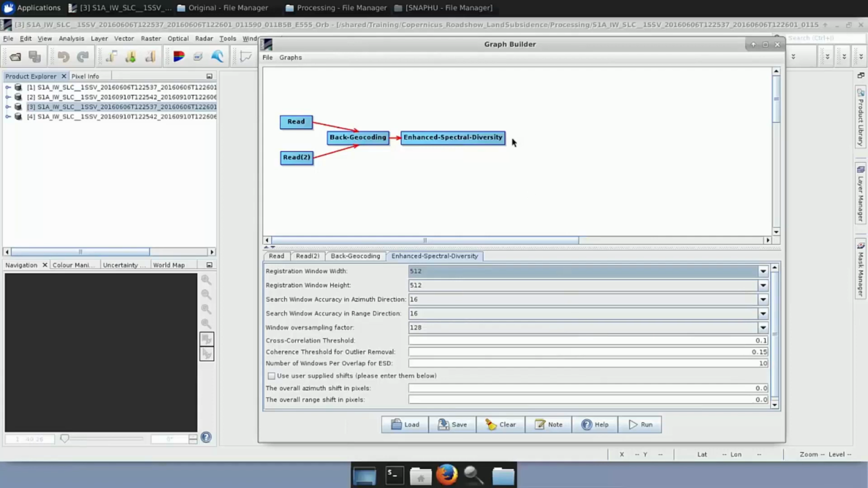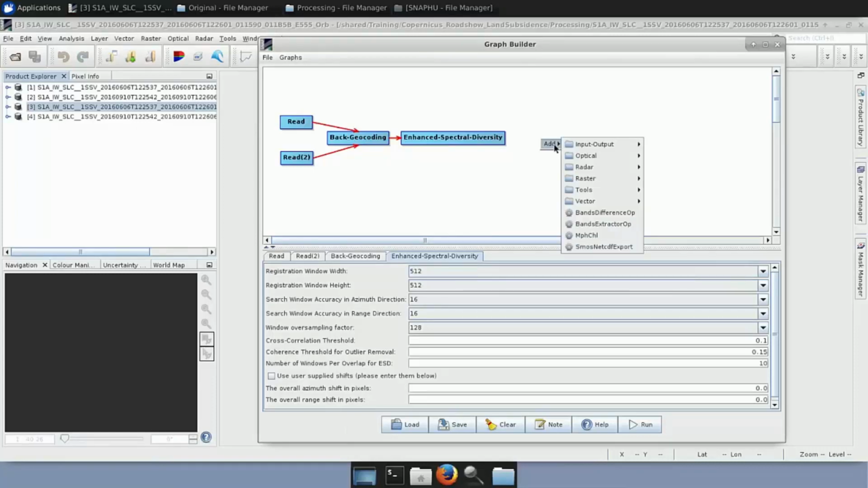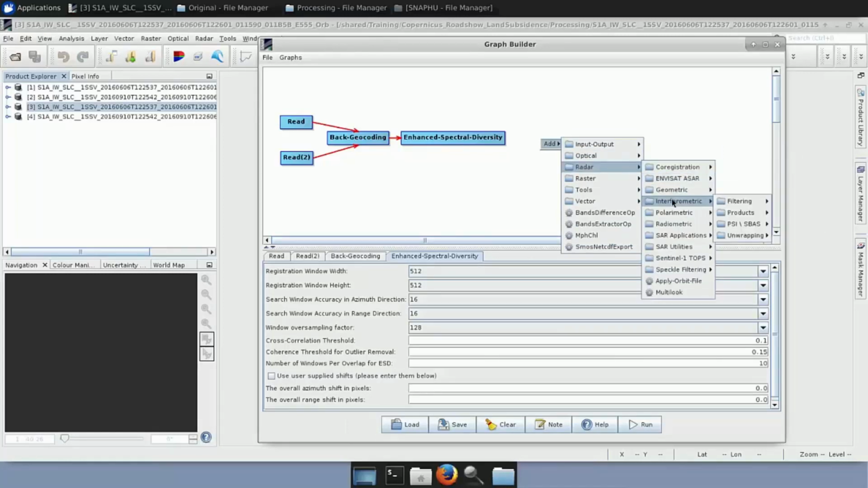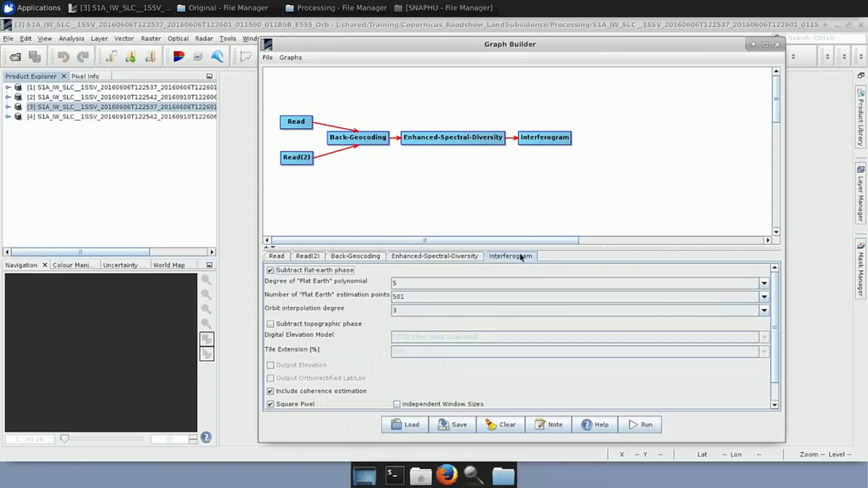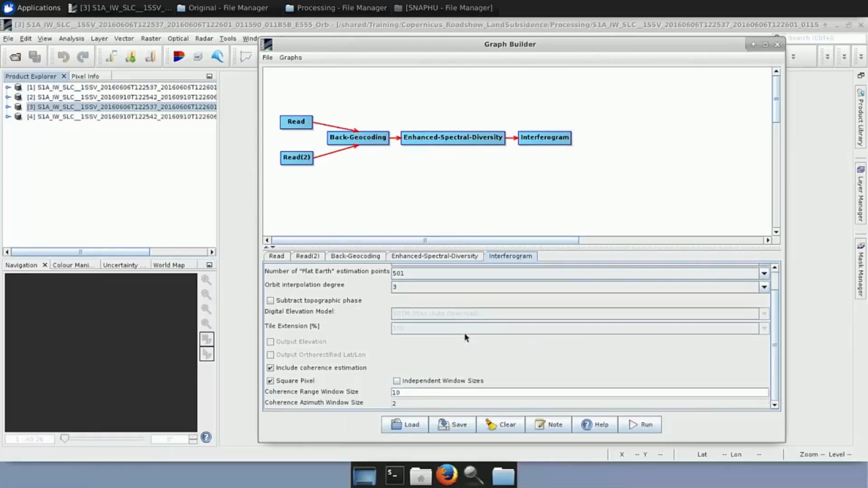After we have co-registered the two products, it is time now to create the interferogram. So we go to Add, Radar, Interferometric, Products, Interferogram. We put it here and we connect it. And here we have the interferogram. Again, we don't touch anything.